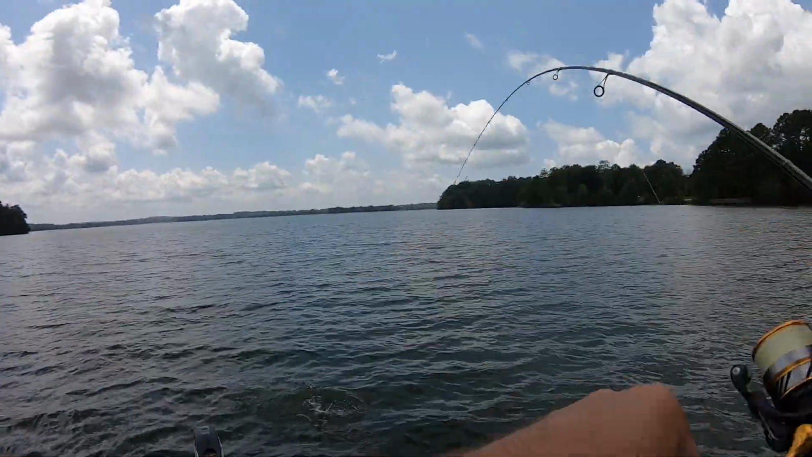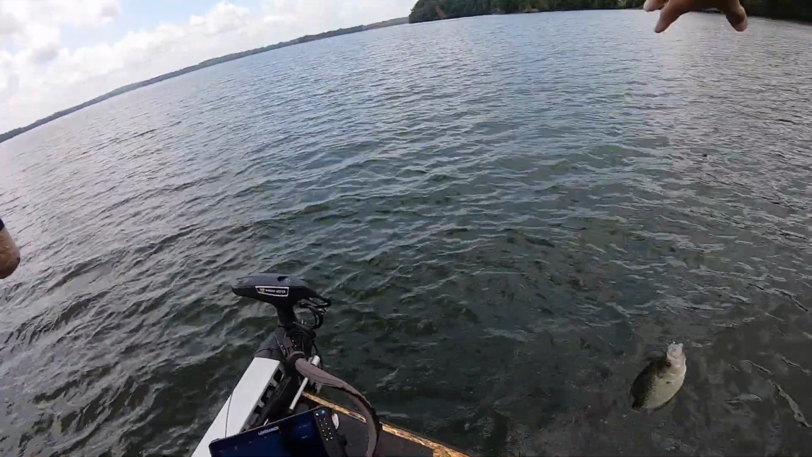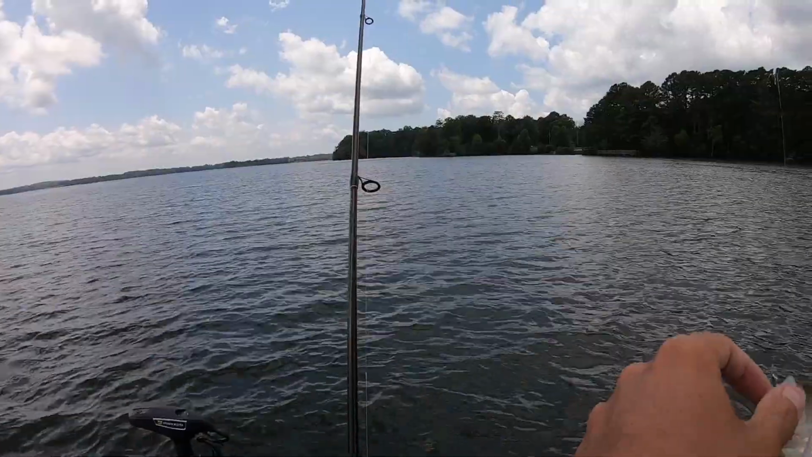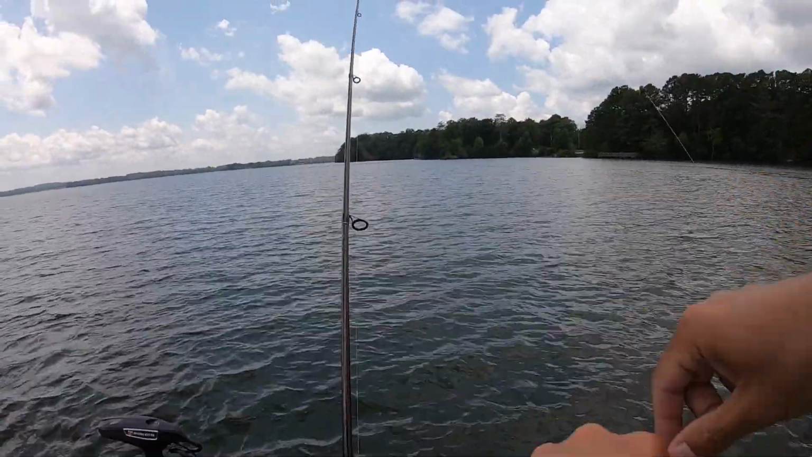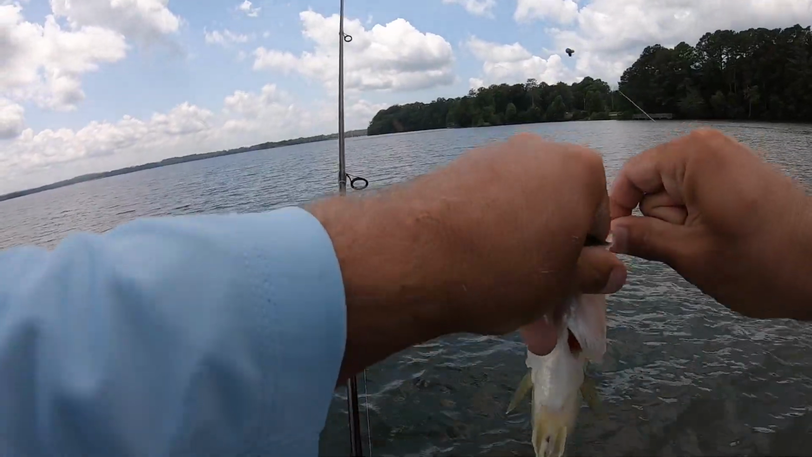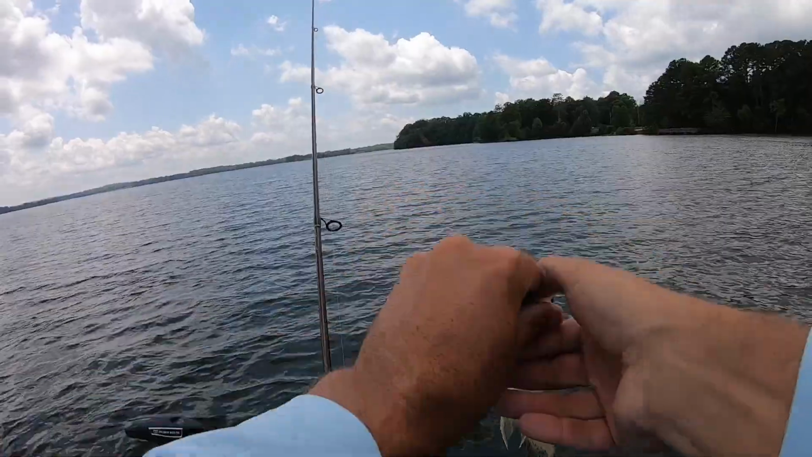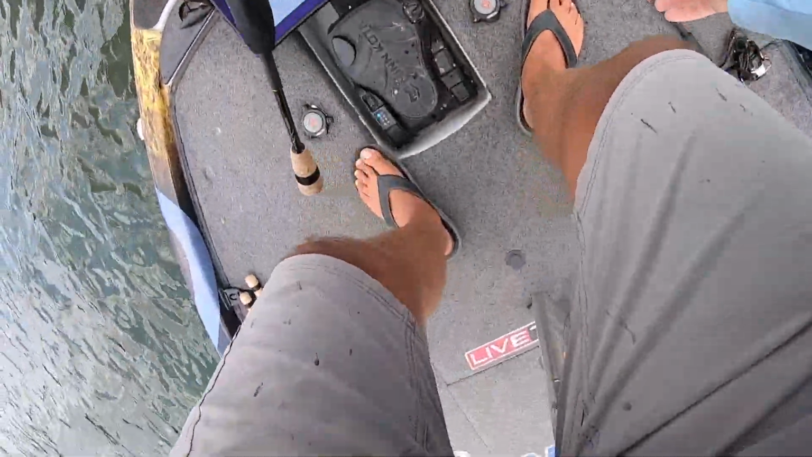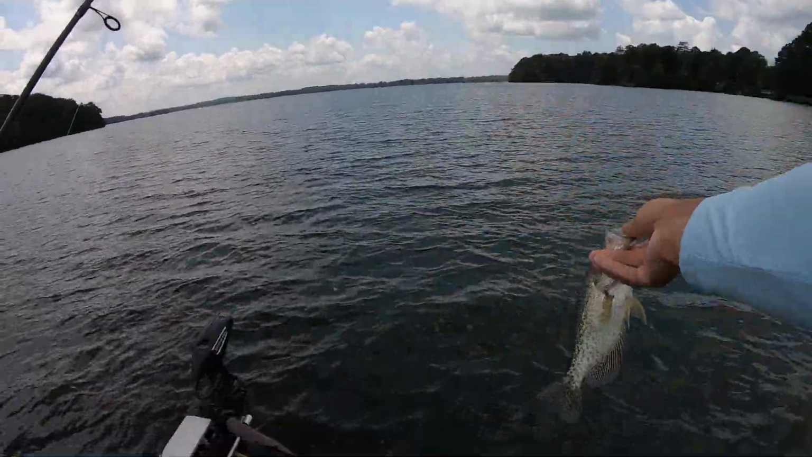There we go. Might be a crappie. Yeah, nice one too. Change locations, change colors. Now this spot I have fished before. There's a pile of them down there. That'd be a good keeper. Oh, I didn't mean to drop you, buddy. Be a good keeper, black crappie.